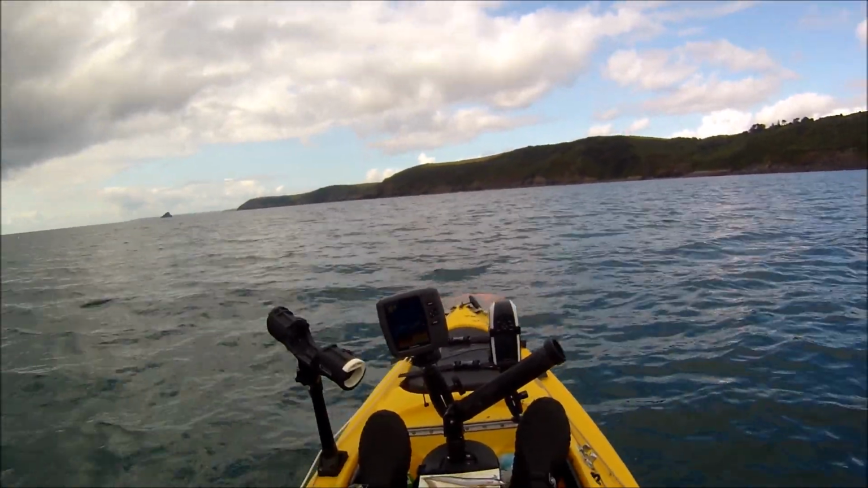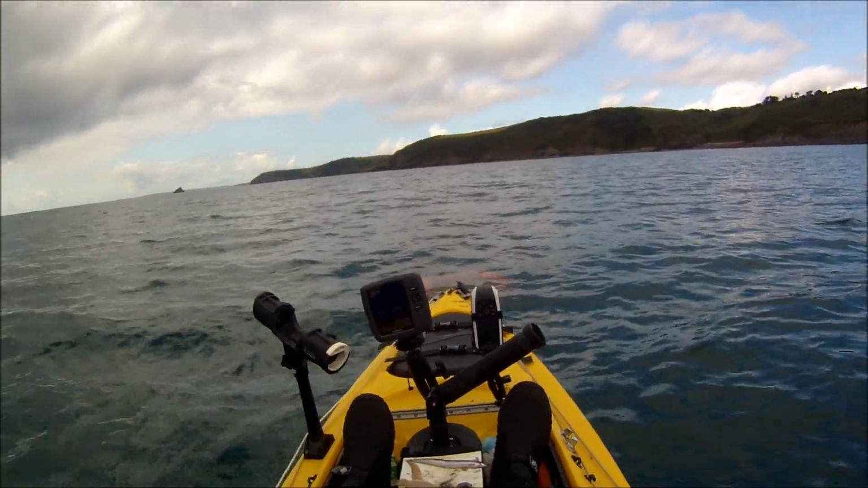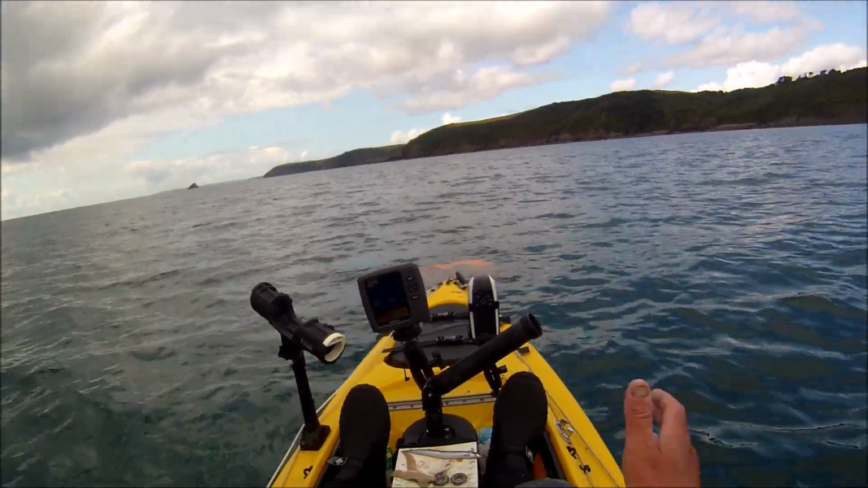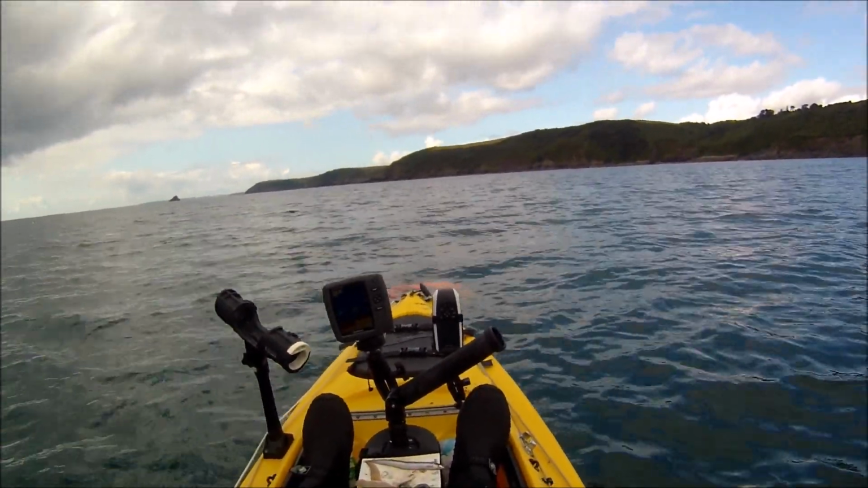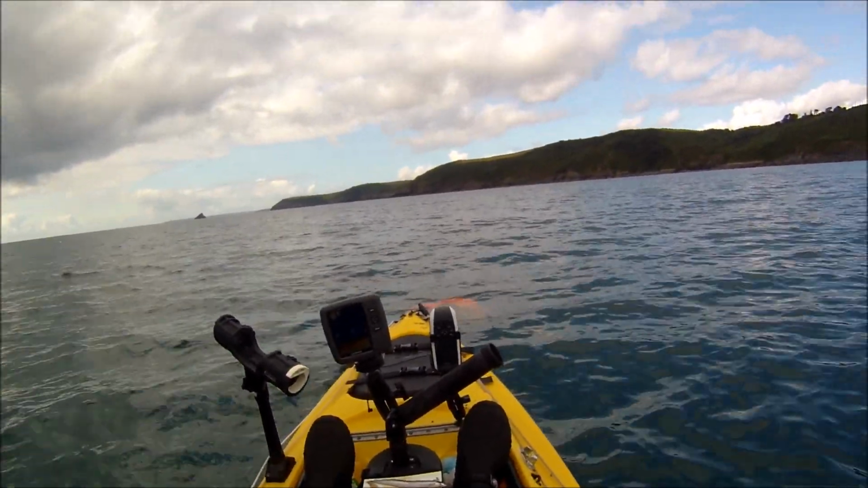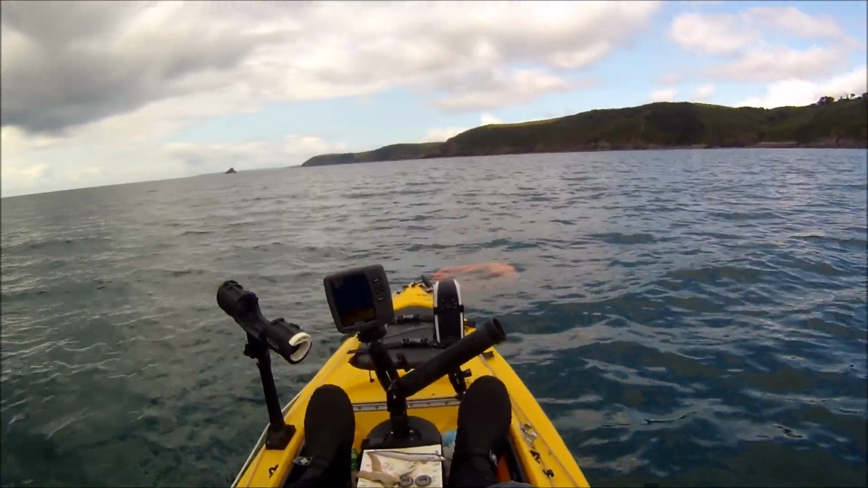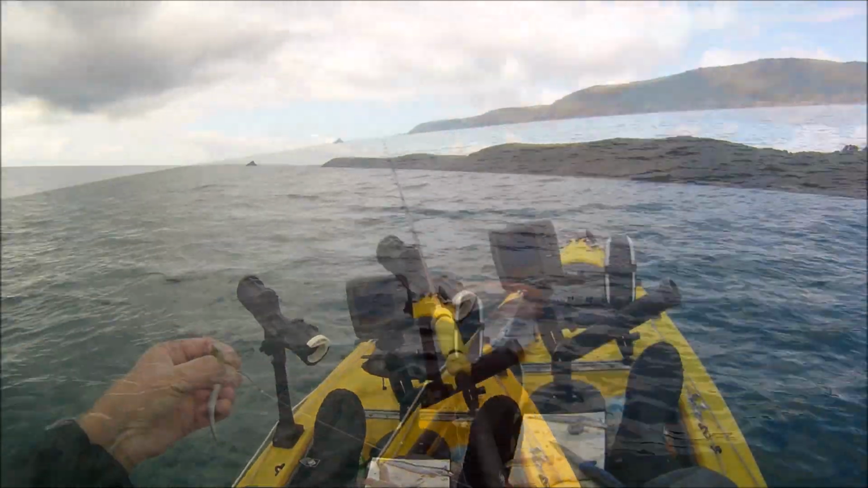That's brilliant. So now I'm facing the swell, but like I said, I can now have one rod on one side of the kayak, one rod on the other, and both lines will go out away from me and stay well apart without crossing the kayak, making it all awkward.